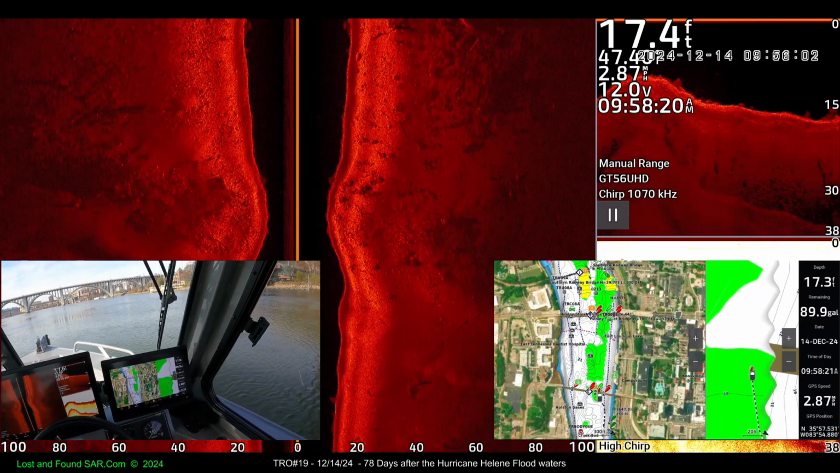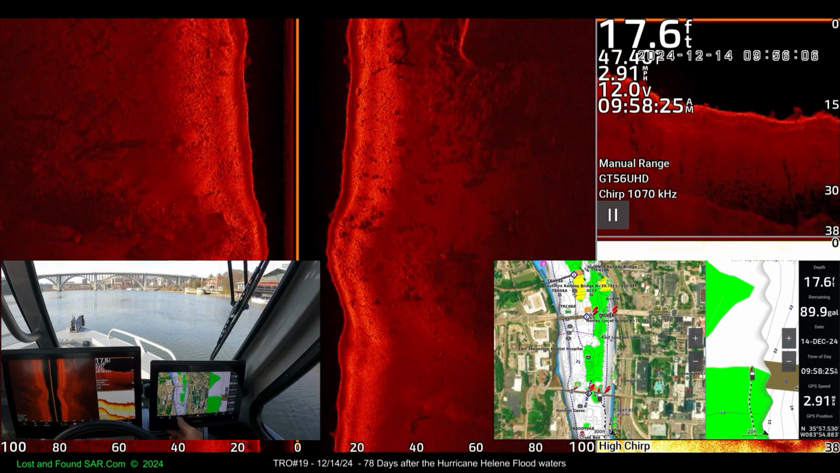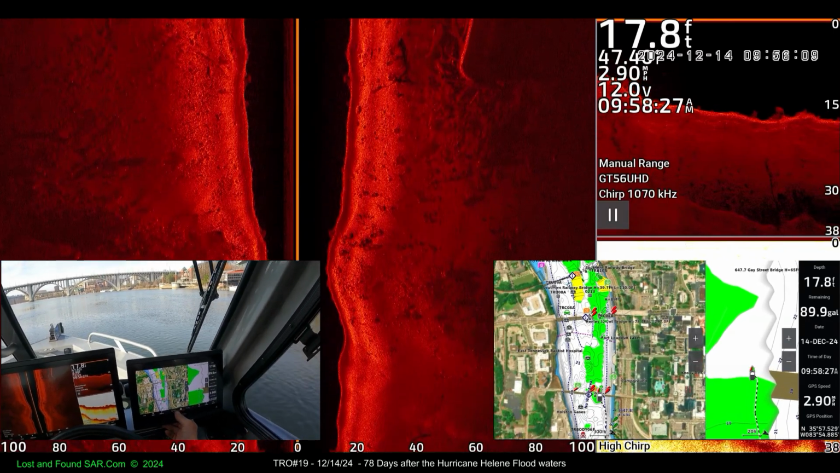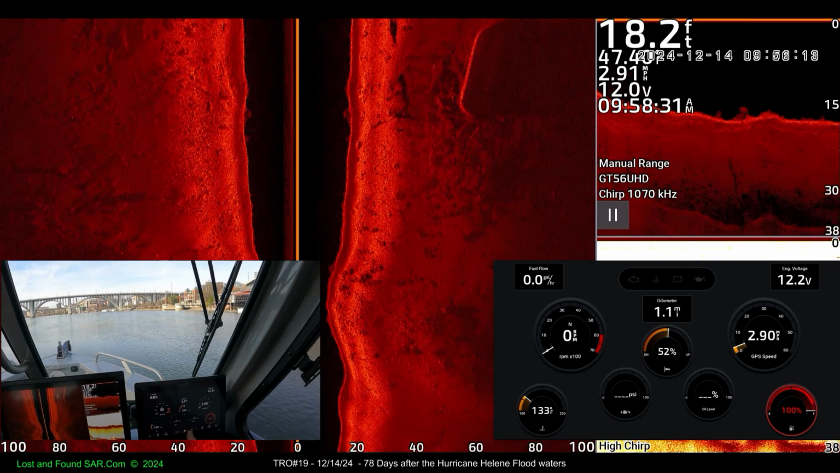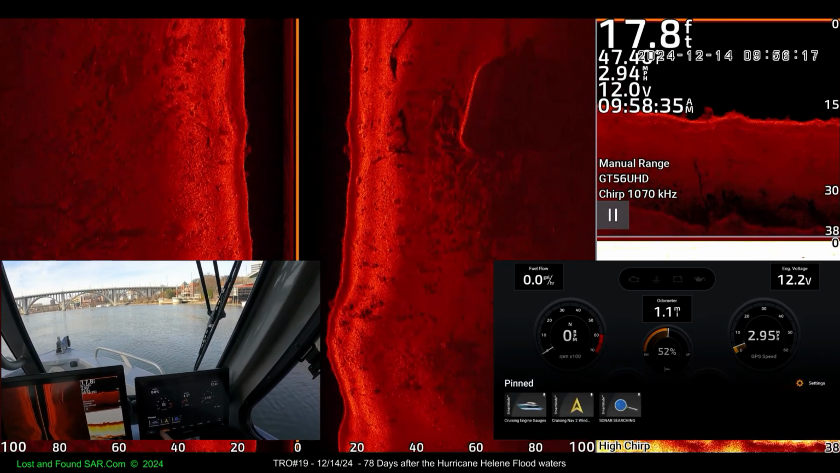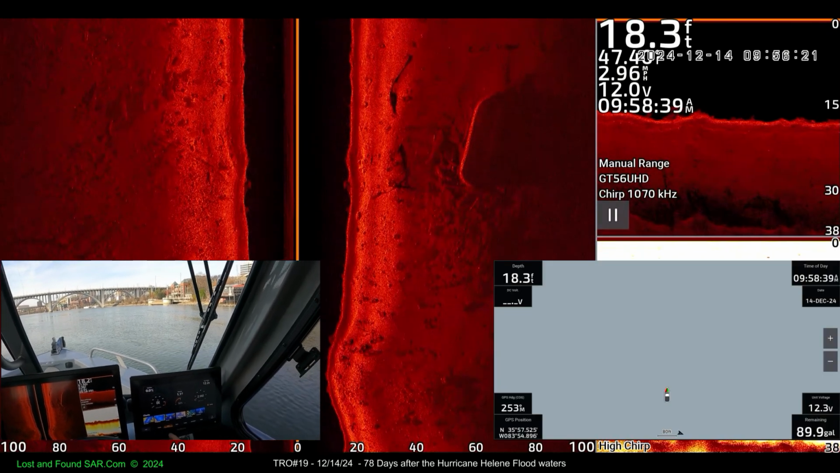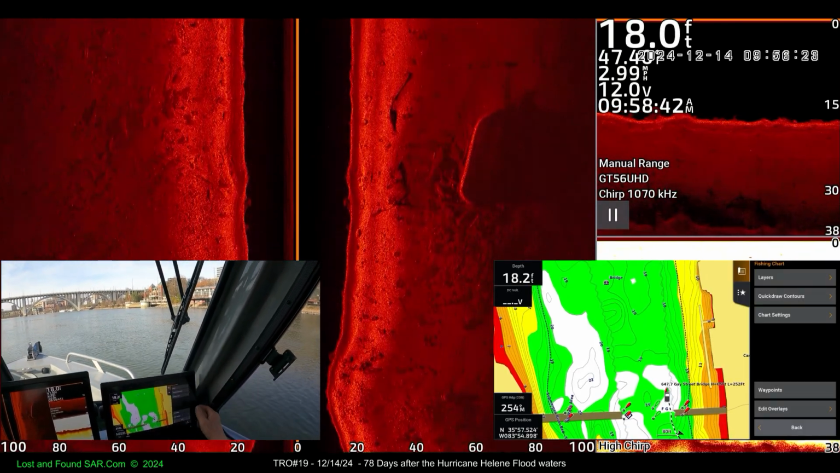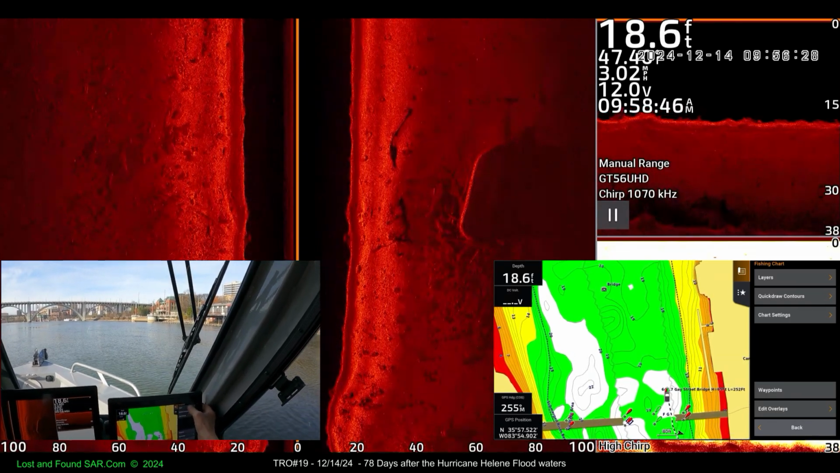Okay. So let's get on this fishing chart. Okay, right now we're going to do fishing charts, which we don't have one on here, so we go to charts, fishing charts, options, chart settings, layers, I think it's chart settings.